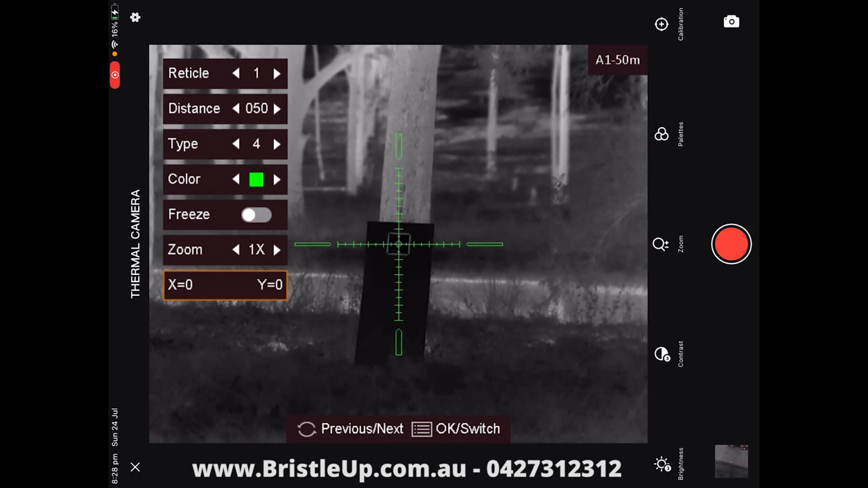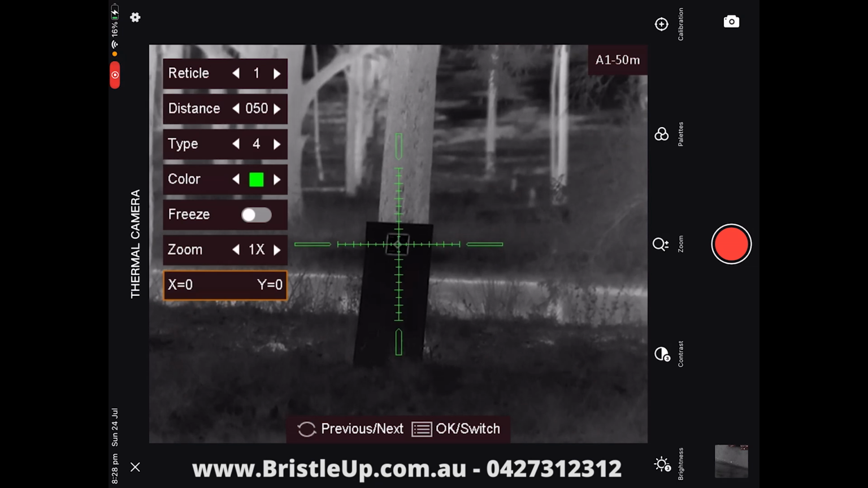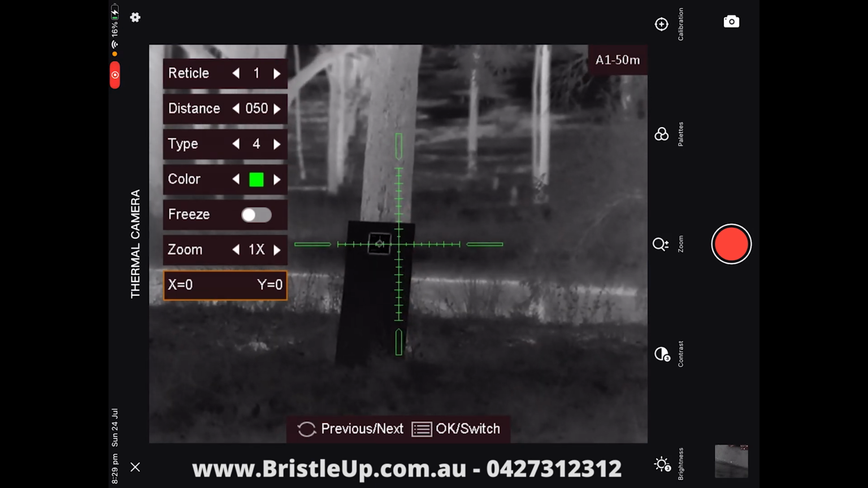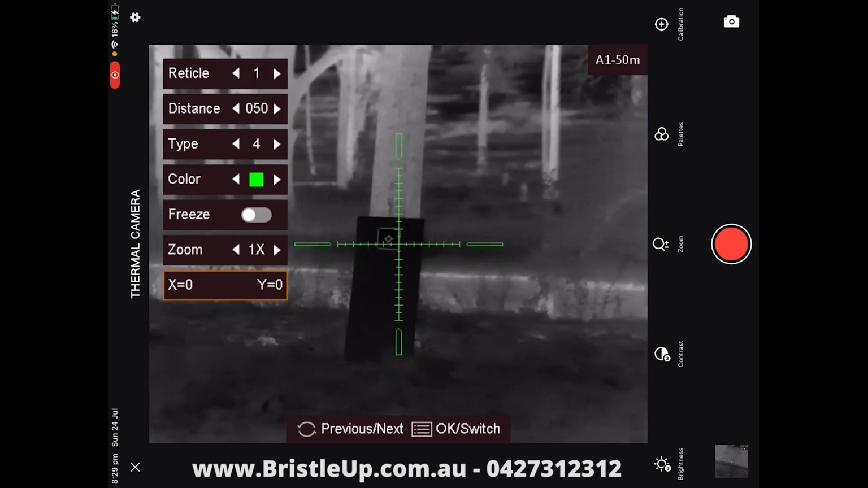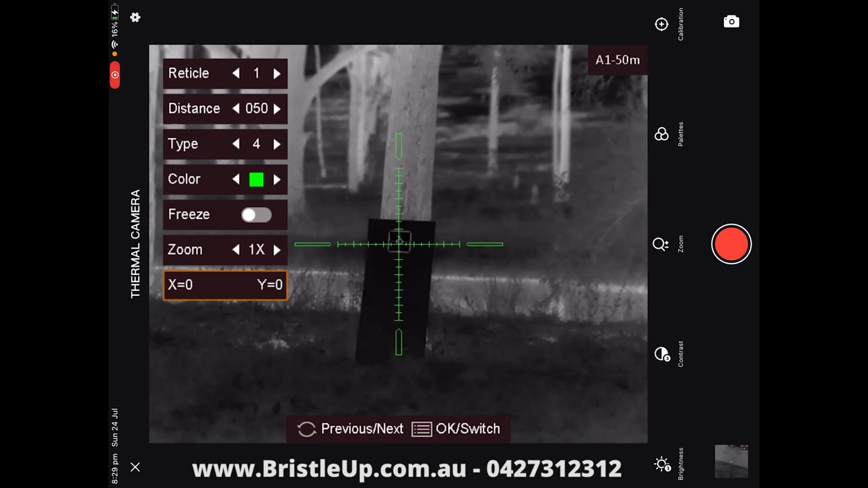So I'm just going to do a demonstration here. I'm going to go out and put a heat patch on this target out here to simulate where a shot would land, and then we're going to sight it into there. So basically what I want is for it to be center, obviously. Alright, and then when we take a shot, say it landed to the right there, then we can move our reticle and simply zero it very quickly. Alright, so I'm going to go out there and do that now.